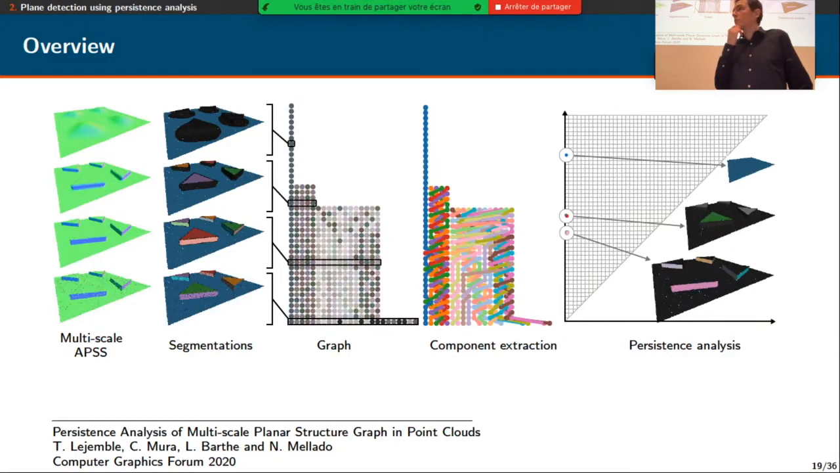That's the future work we have in mind: to use segmentations other than planar ones. We could integrate spheres and cylinders, for instance. Then the analysis will change afterwards, but the segmentation could be changed without problem, I think.